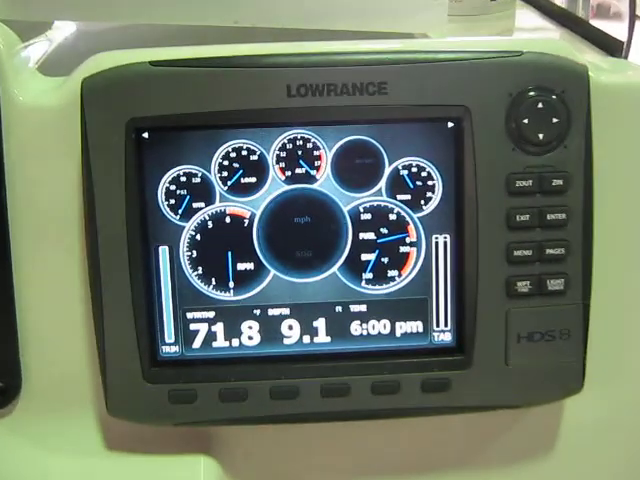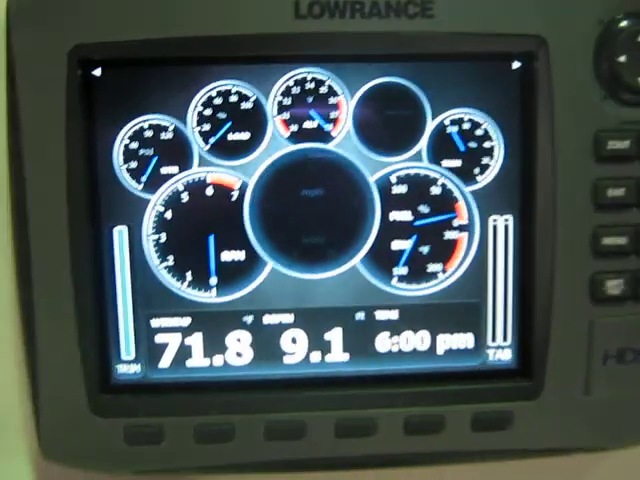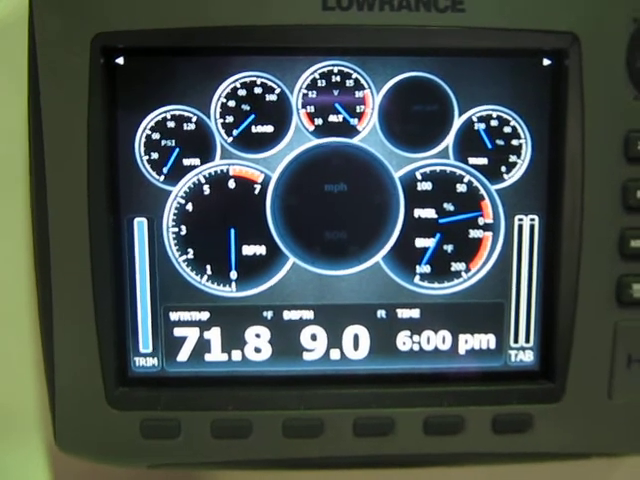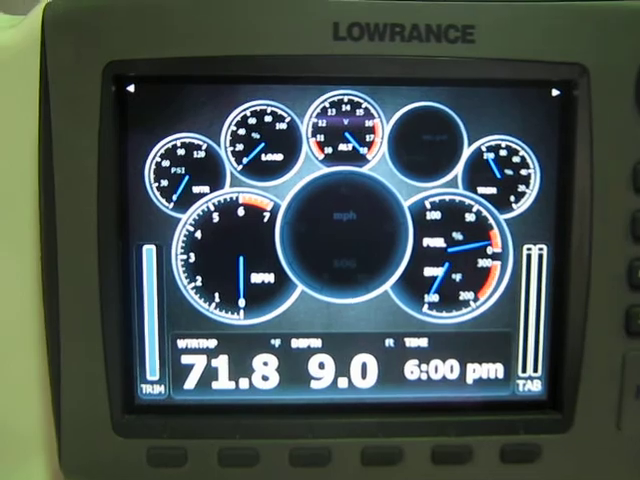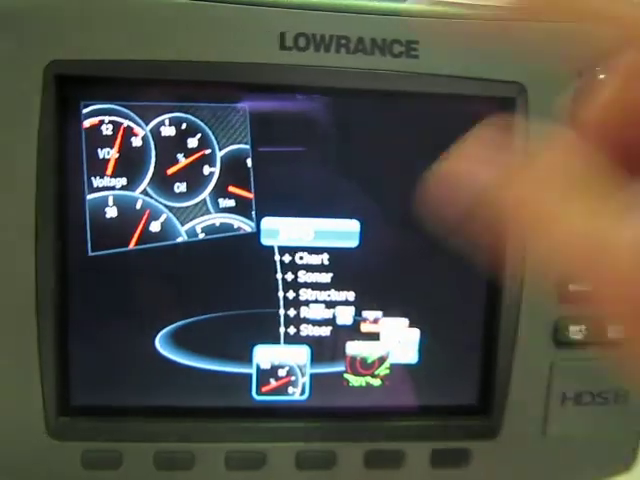And then over here, your main Lowrance system, we've got it all dialed in. All the gauges right now are live, you can see, except for your miles per hour and the actual consumption over here, which don't liven up until we actually start the boat. Okay. If you hit pages on your actual Lowrance, you can come up and it comes to here.